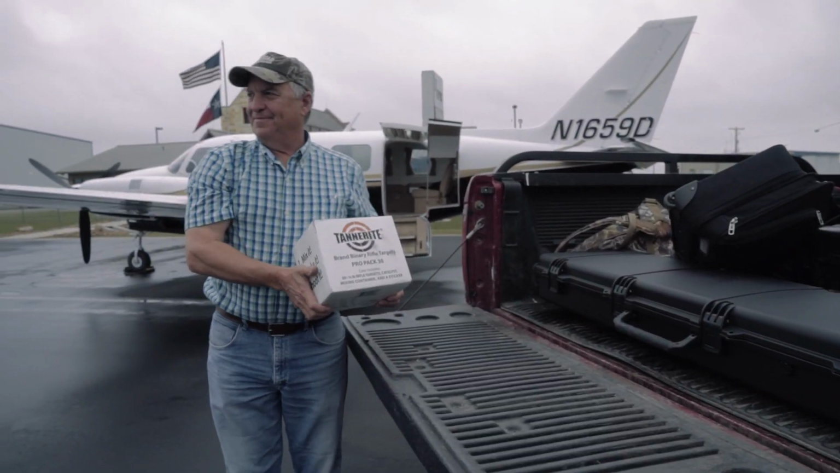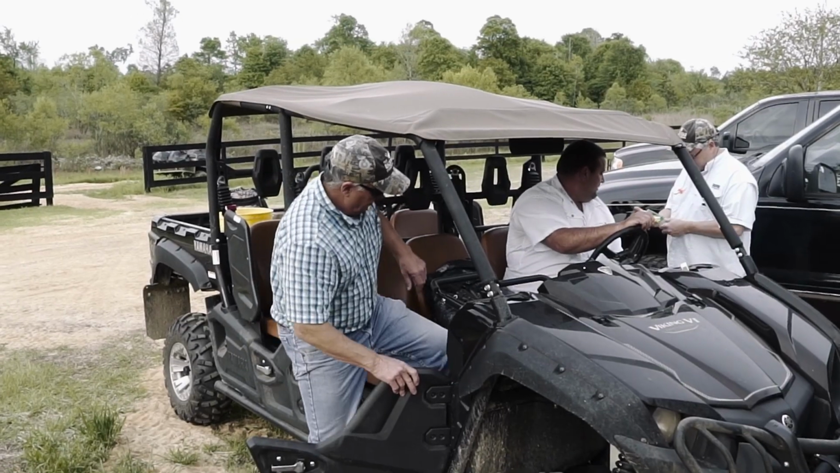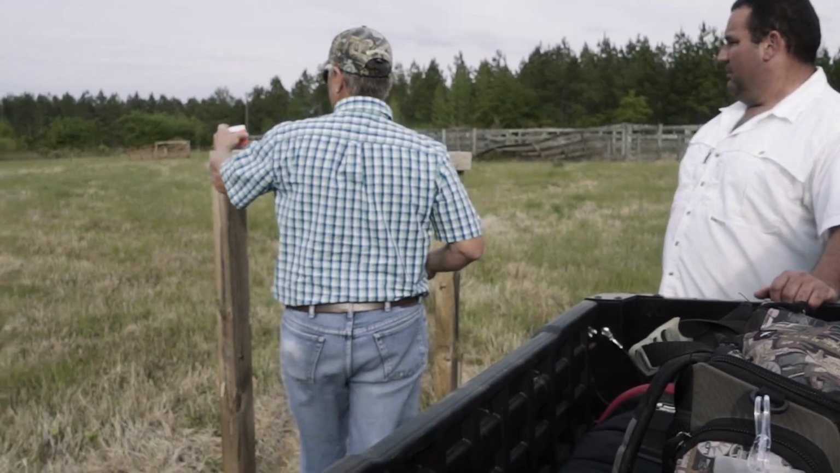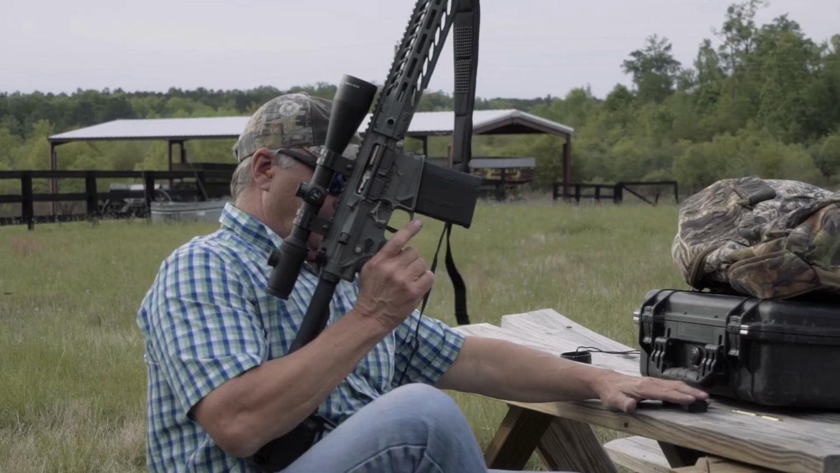Keith and his relationship with Tannerite are legendary. He goes everywhere with Tannerite. So of course Keith brought some on this trip. And he set it up in the shooting range on the post, and it was pretty impressive to watch it go off.